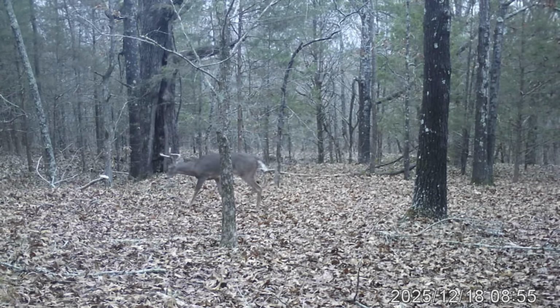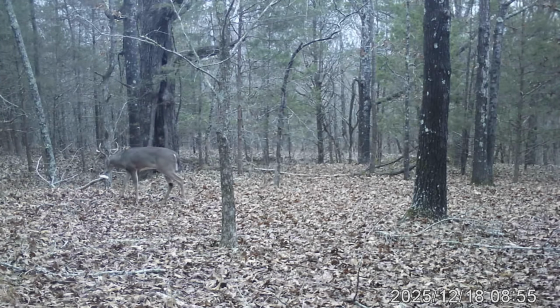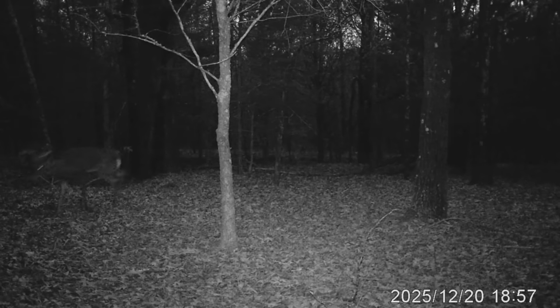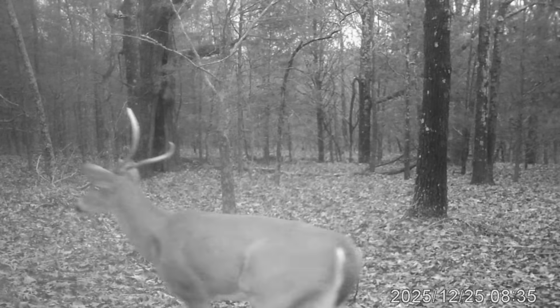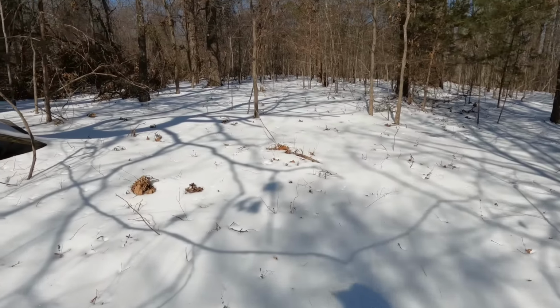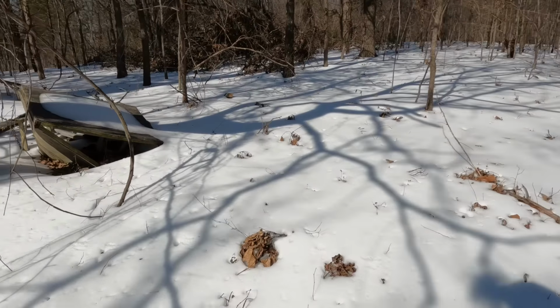Yeah. After seeing that last one, they're like, oh, that's a little bitty one there. Wow. Definitely where the bucks are in that back. Look how wide that rack is. Oh, there's the unicorn.